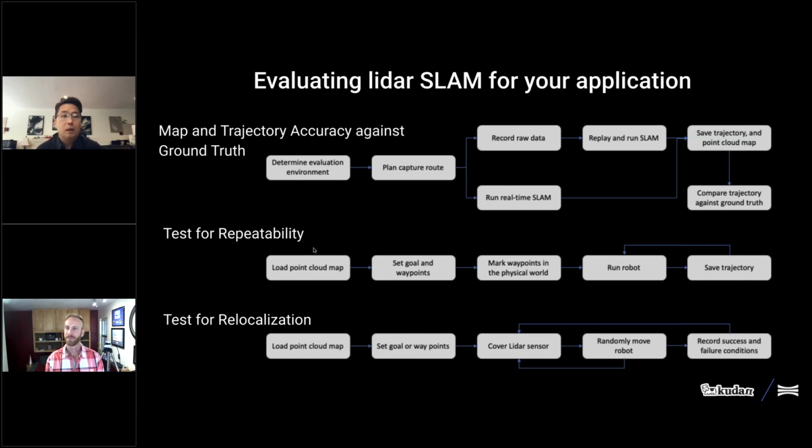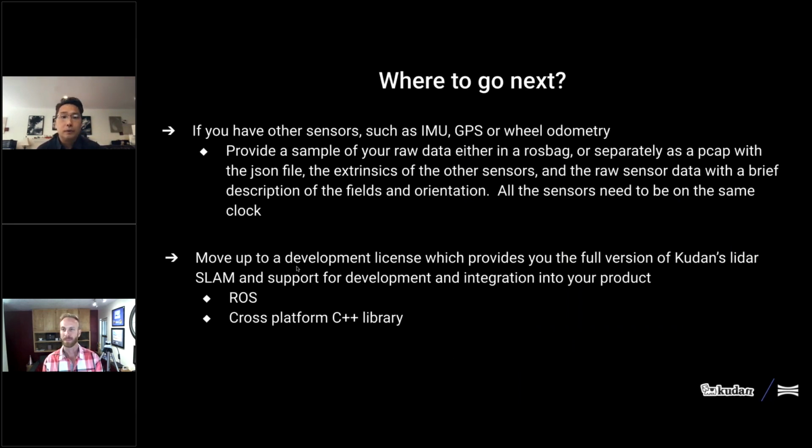Although we've used ROS for simplicity in this particular evaluation, Kudan's LiDAR SLAM solution also comes in a cross-platform C++ library. So if you have a customized system, you can use that library to integrate SLAM into your solution. But let us know, we can help you set up an evaluation for non-ROS systems as well.